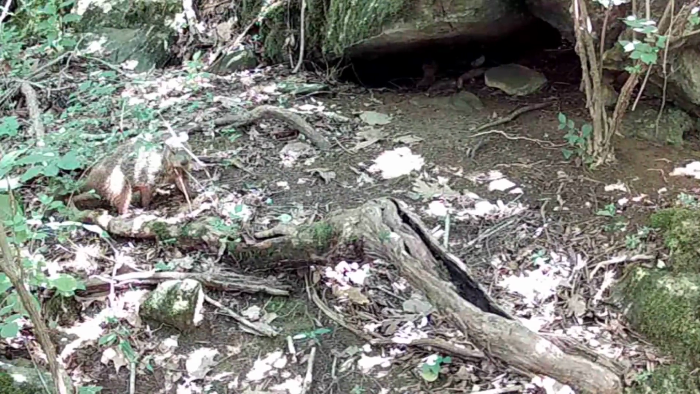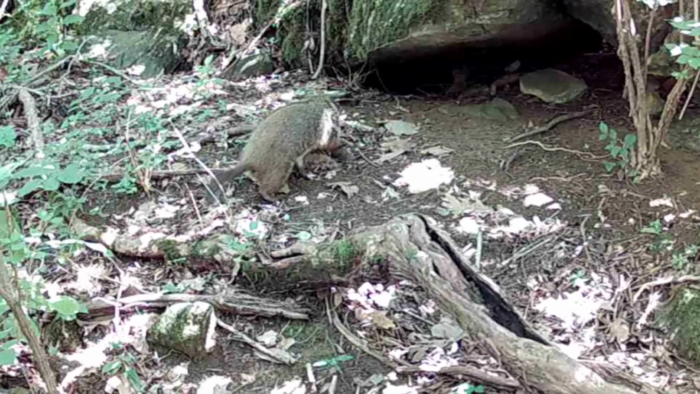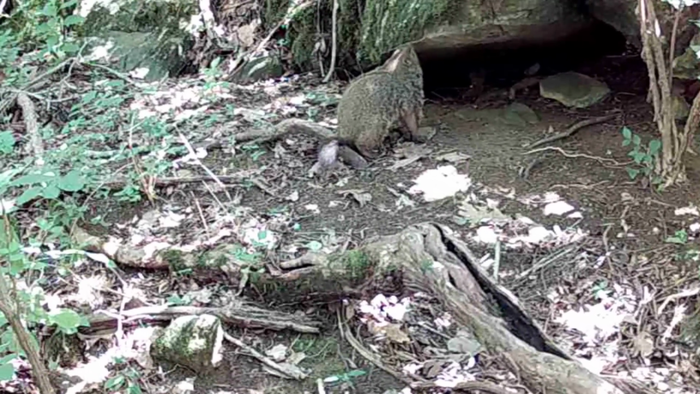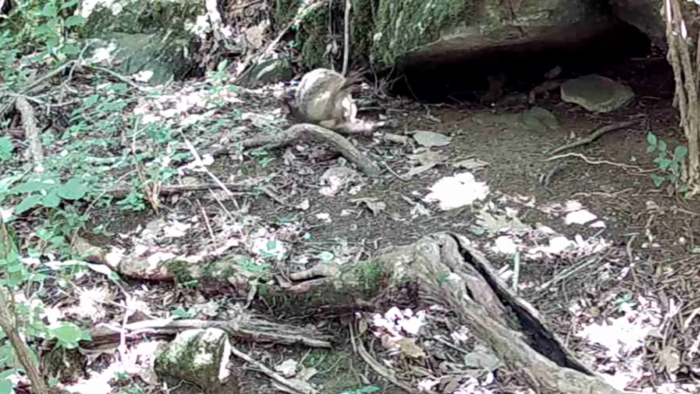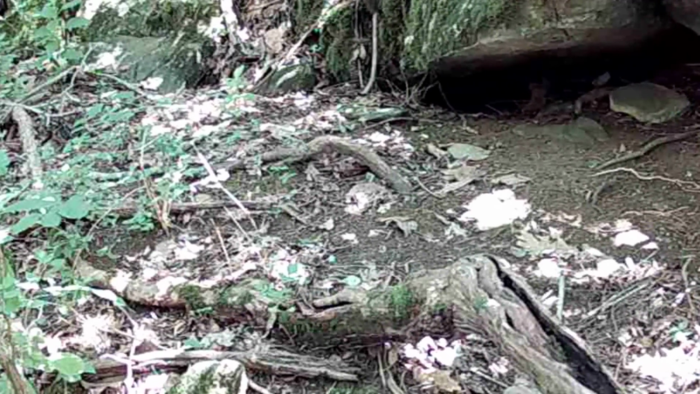And up the rock, here's a comical picture of old Dirty Dan. Out coming in and eating, thought he was going to jump on top of that rock. Thought wrong, didn't he? You got to go on back there a little bit. That's comical.